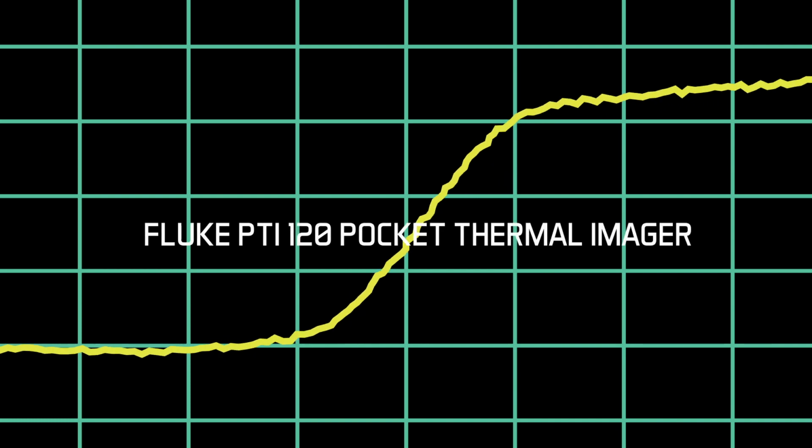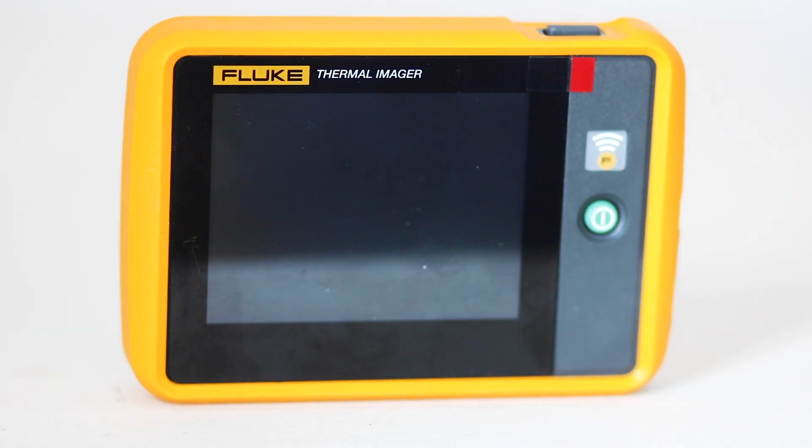Today we'll demonstrate the Fluke PTi129 pocket thermal imager. Thermal imagers have been around for a long time, but this new Fluke model, selling for around $1,000, with software available free from Fluke's website, permits the user to connect to a PC, display and store thermal images in IS2 or JPEG format, and in the computer organize, analyze, or email them to a colleague.